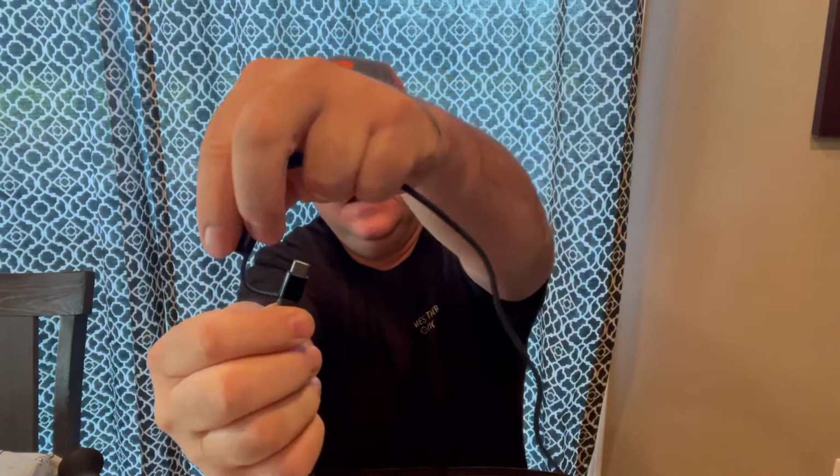So you can use this end when you're at the house and it's in the wall charging your batteries. And then if I needed to, I can do it like this and put it in my pickup, like you charging your phone. And then I could charge a battery up a little bit if I needed to, which I never ran a battery out, but it's something you can do. So that's that. All right, we're going to get to some videos.